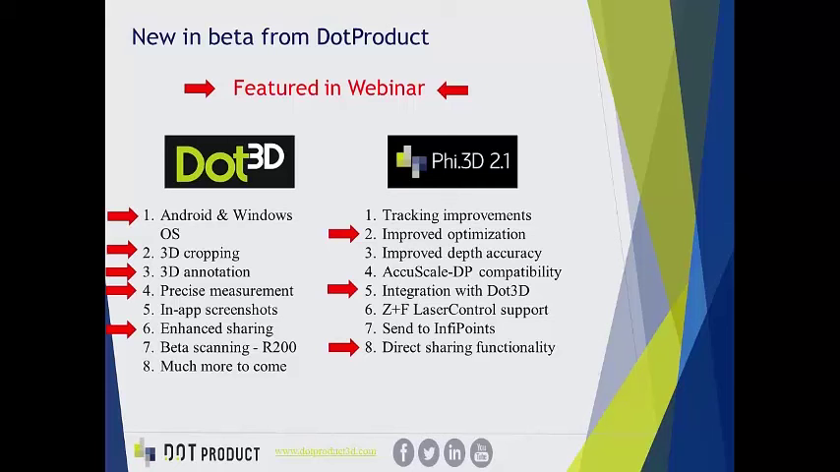We saw the 3D cropping, 3D annotation, the precise point-to-point measurement capabilities, and the enhanced sharing, and that's both in .3D and 5.3D. You've got much easier ability to send the data or screenshots straight from the tablet. We optimized the data in 5.3D, demonstrated the direct integration with .3D, and again, that sharing functionality, as well as a quick view of some of the buttons we now have for some improved integrations that you see listed here.